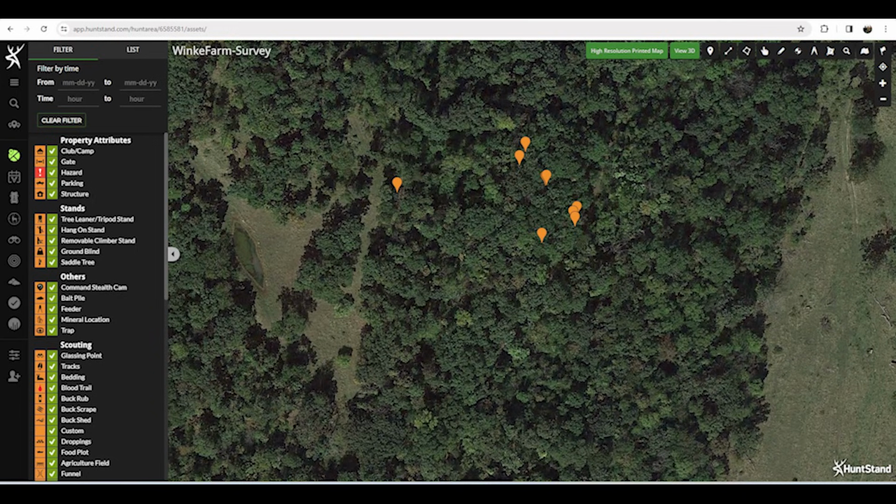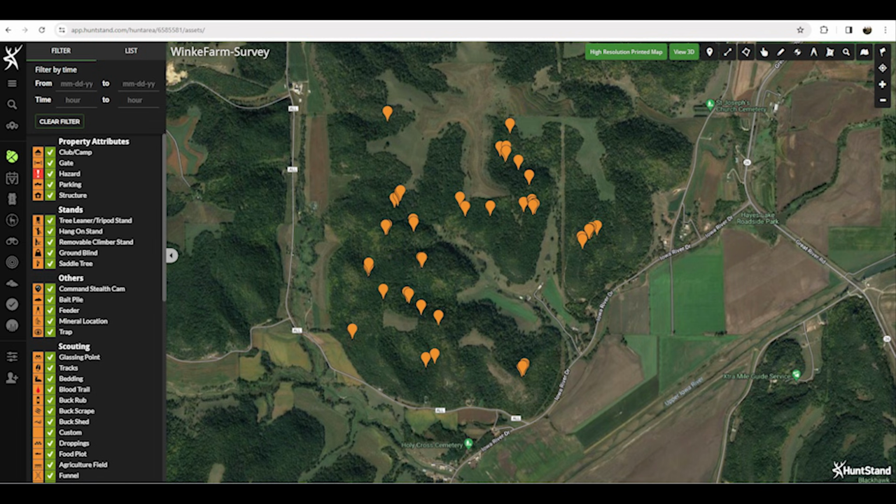And I know this is something that's going to be super valuable for me as I start really narrowing down how to manage this property. I think we're taking a guess.